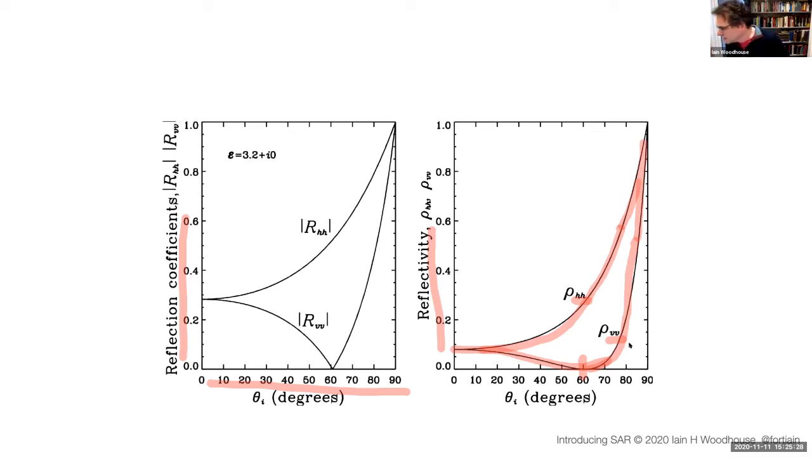So a quick test for you all. Does anybody know what that angle is called? This angle where the reflectivity drops to a minimum in the vertical polarization.